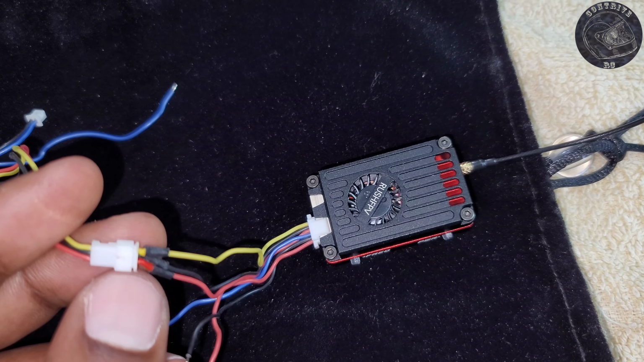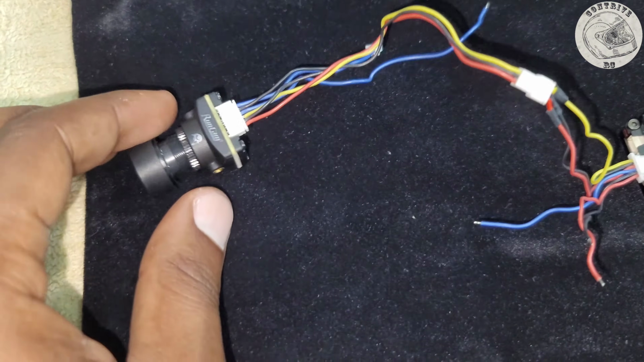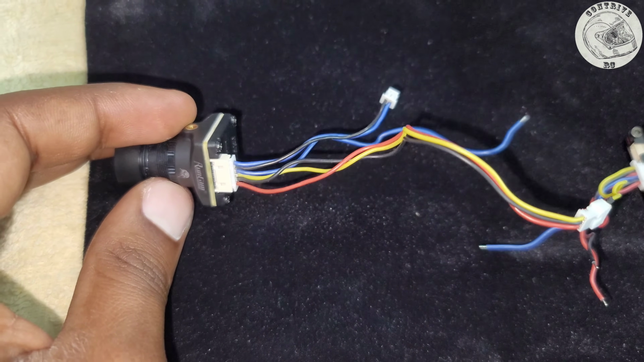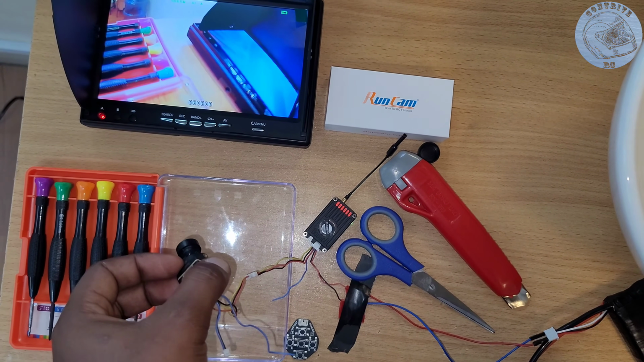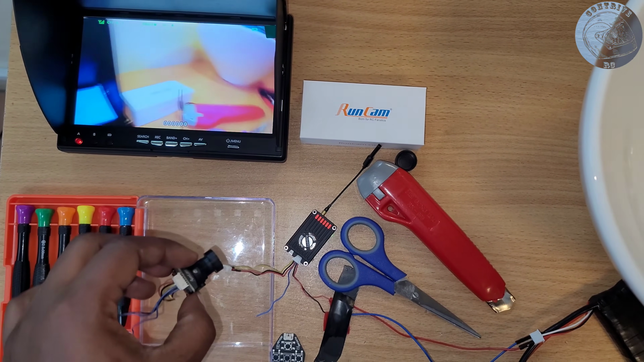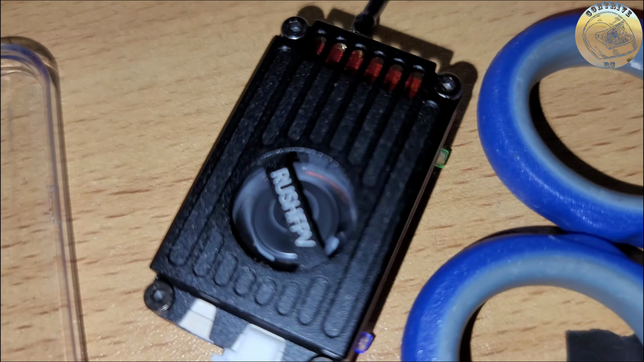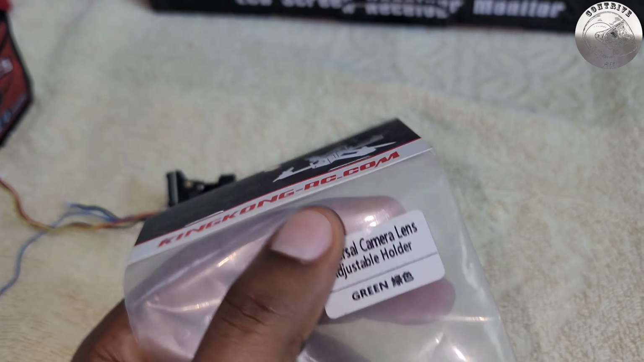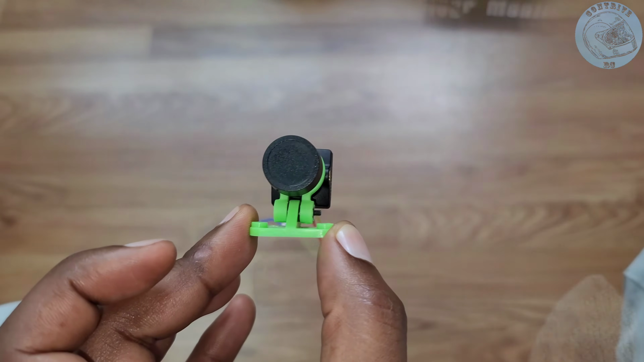Now it is time to connect everything. I had to pick up a connector separately, as it didn't come included, but that's no problem. It's crucial for testing the camera before the full setup. This camera is packed with features and settings, and I love that it has a built-in fan, which keeps it cool even when it's not on a drone. I also got an adjustable camera holder mount that fits perfectly with the camera.